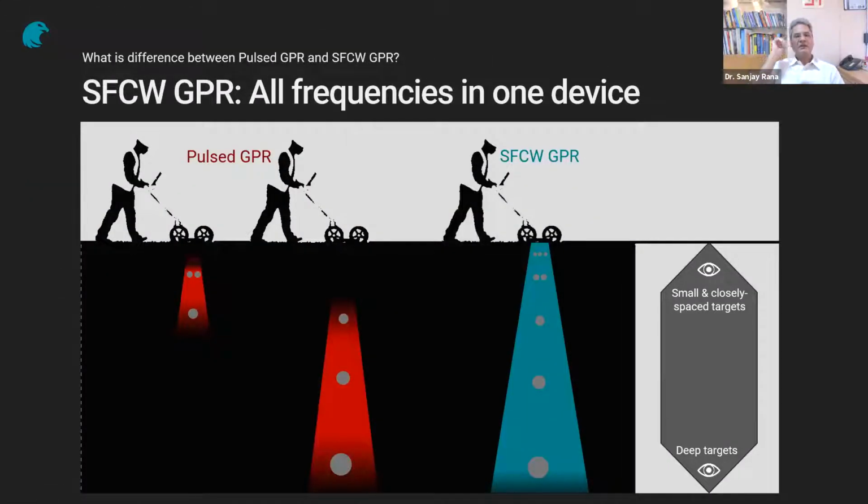So if you look at the Pulse GPR and SFCW, the major difference when we talk about SFCW and Pulse radar, as I just discussed: you want high resolution images, small utilities to be detected, use a high frequency antenna. You will have the limitation of your depth of penetration, but it will give you data with high resolution. Now you want to go deeper, use a low frequency antenna. It will not be able to give you very, very high resolution, but you'll be able to go deeper.